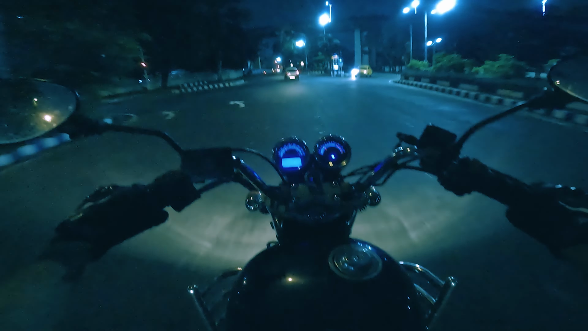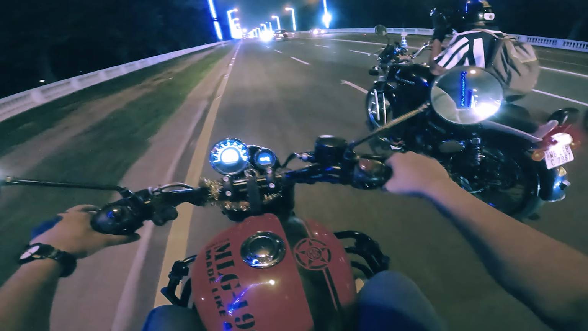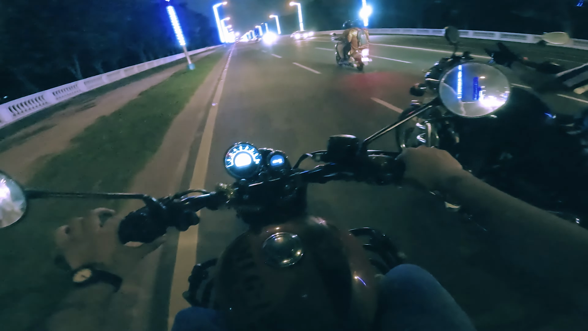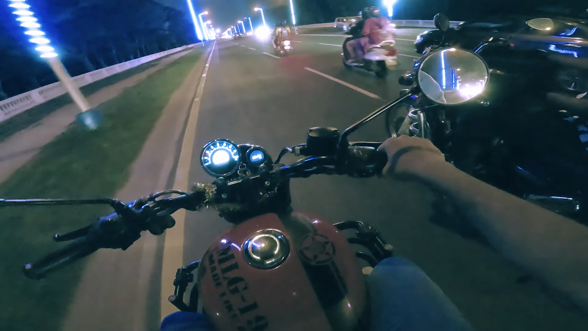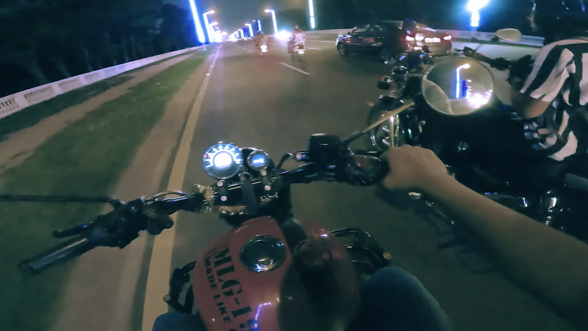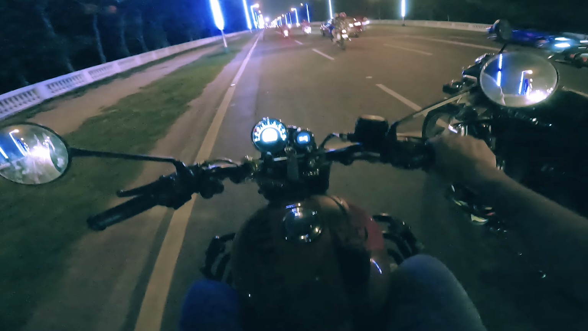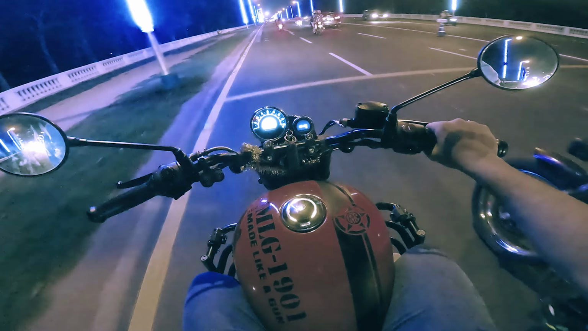The Royal Enfield Thunderbird 350, with its classic design and commanding presence, becomes more than just a mode of transportation. It becomes a companion, a partner in this nocturnal adventure. Its powerful engine and comfortable ride quality combine to create a seamless connection between man and machine, elevating the thrill of the night ride to new heights.